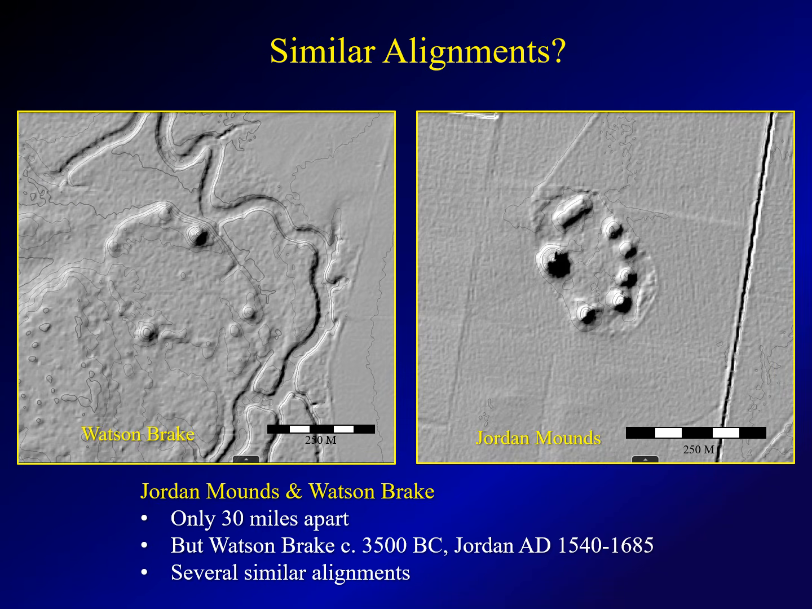One of the other things I discovered after looking at a few mounds is there seem to be some similarities among mound clusters. In this example, the Jordan mounds on the right seem to be somewhat similar to the Watson Brake mounds, another mound cluster on the left. They're only about 30 miles apart, but Watson Brake dates to perhaps 3500 BC and maybe 5,000 years older than the Jordan mounds. Nevertheless, as I was looking at them, I noticed starting with this elongated mound on the northwest side, both clusters seemed to have a similar alignment. And then there were several other alignments of mounds that also appeared to be similar.